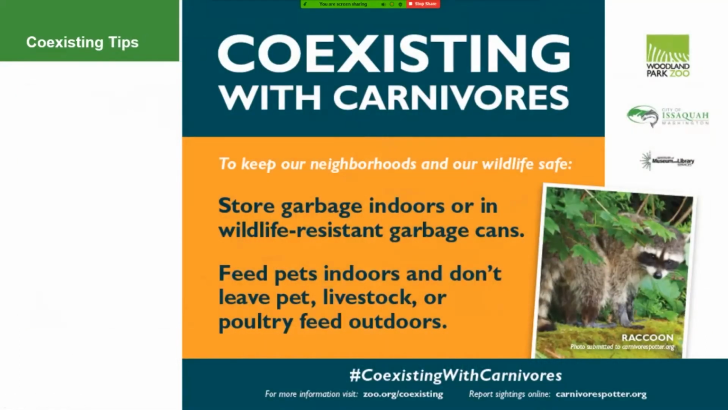And just show you some examples of some of the tips they came up with, because really these tips are good in any community. So they were thinking about specific species and what tips for coexisting can be helpful for different species. So things like if you have issues with raccoons, you definitely want to think about what's attracting them to your space. Is it your trash? Is it pet food? So keeping your trash indoors or in wildlife resistant cans, or feeding your pets inside and not leaving that food outside.